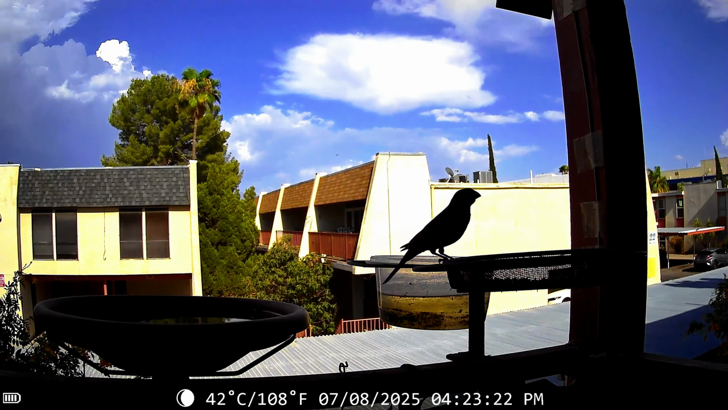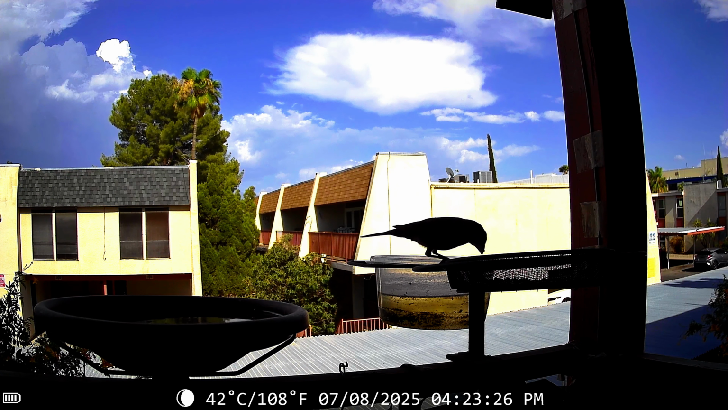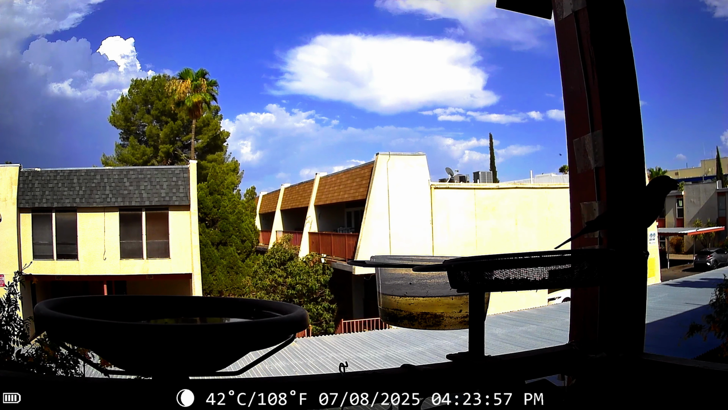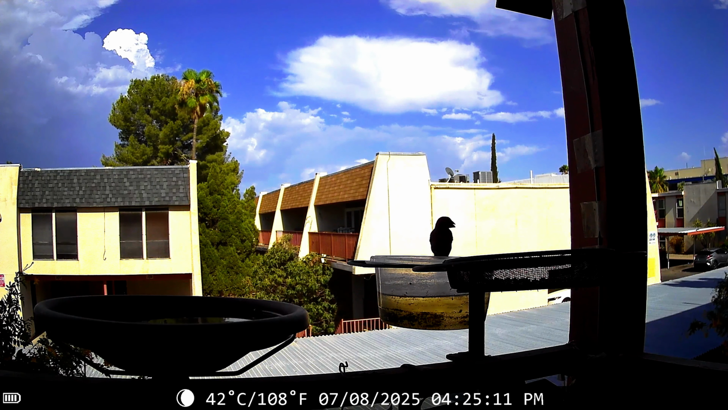But you've got the birds here in the foreground, and the background looks a little better. I've added some color grading to it, which adds color to the sky and the clouds and the trees in the background. And the birds are almost a silhouette kind of thing.